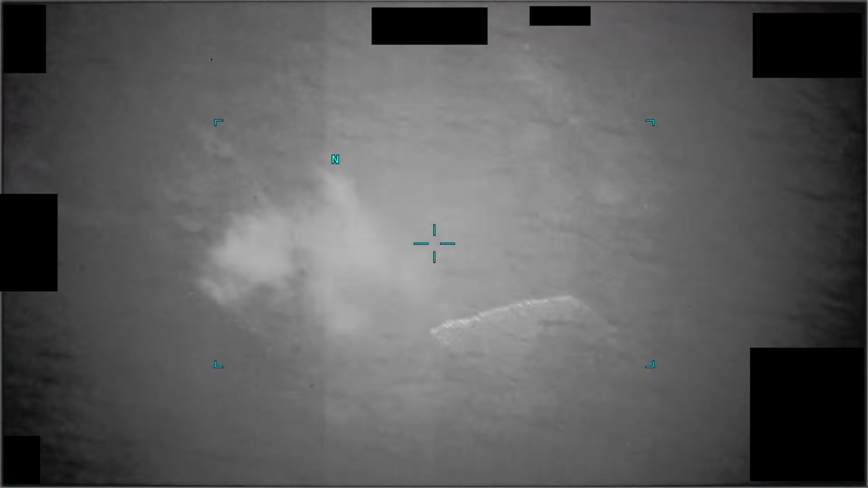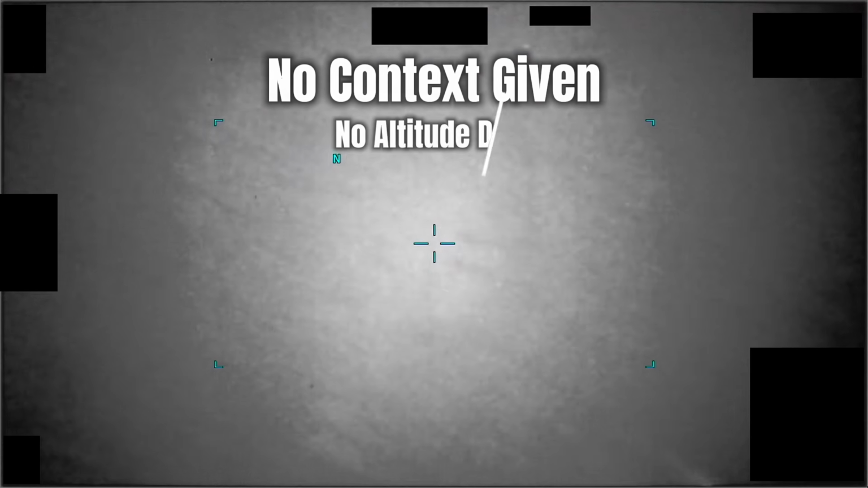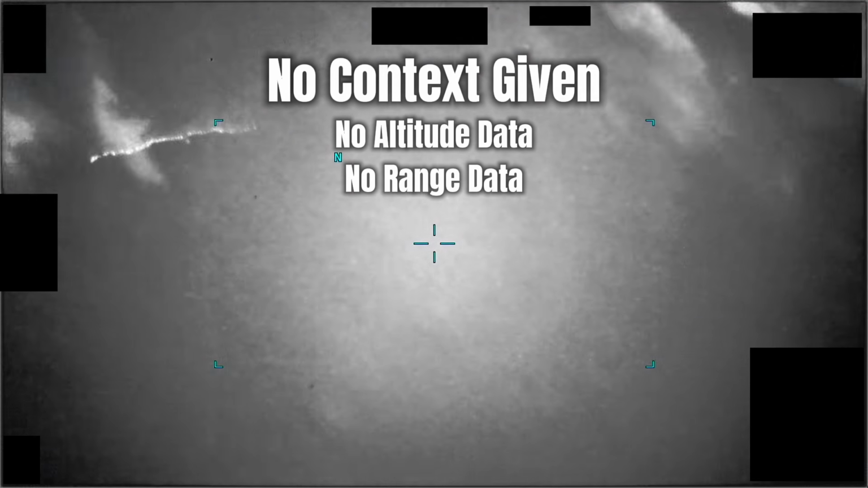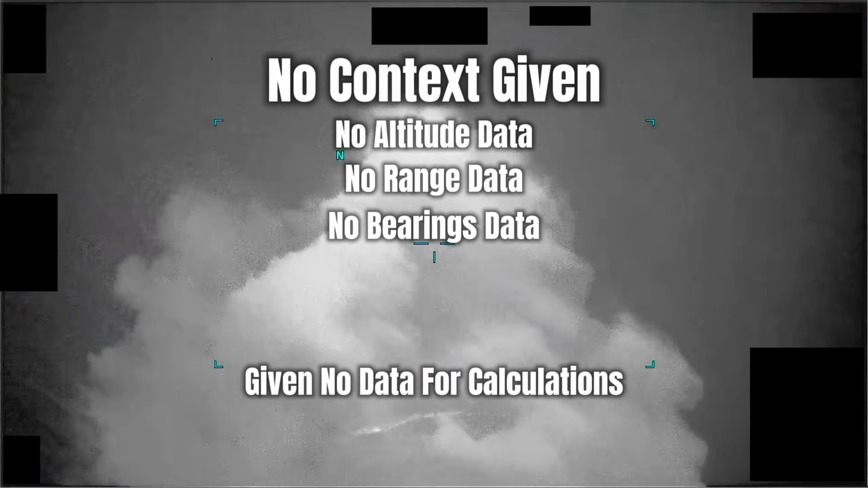The forensic gap is very specific. There is no telemetry data that's been released. There's no altitude, no range, no bearings. Those numbers allow calculations that we can't do, and the DoD has that info. They have that file, but we do not. So this case officially remains unresolved and open, but I'd love for you to share your thoughts on this file. Is it prosaic, or is it something else?